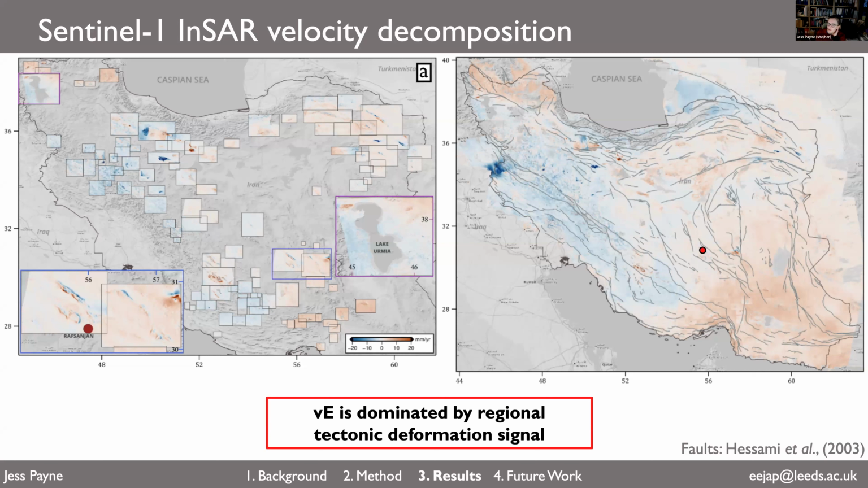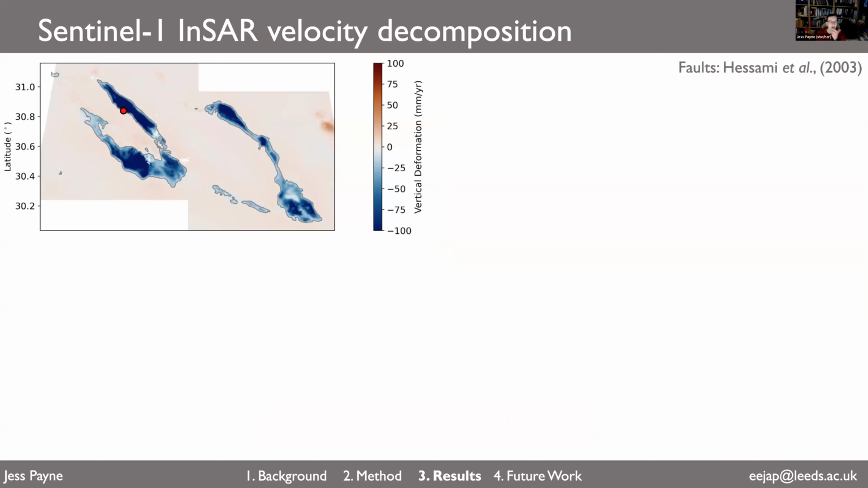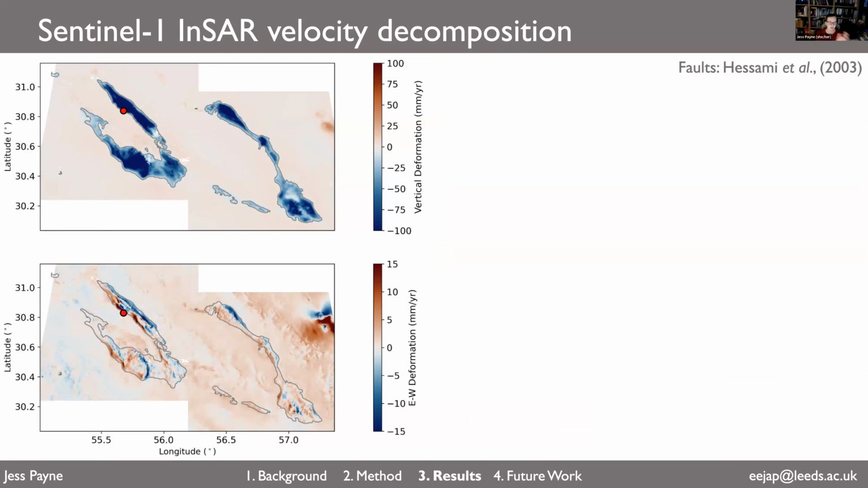So if we zoom in, that's a reminder. This is of the pistachio farm we looked at before, and where we're going to have a closer look now. So here are the vertical velocities around a pistachio farm, where that red dot is, which we were looking at before. These are outlined by this grey line, which is showing you inside where velocities exceed 10 millimeters a year in the vertical direction. And this is the map of the east-west velocities for the same region.